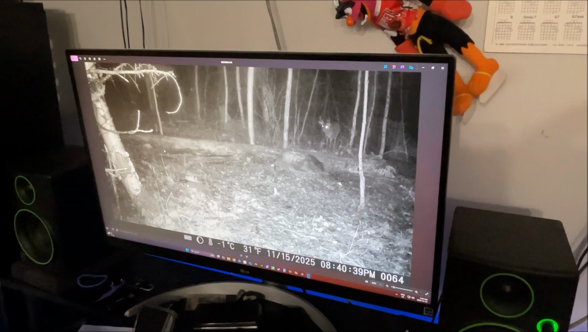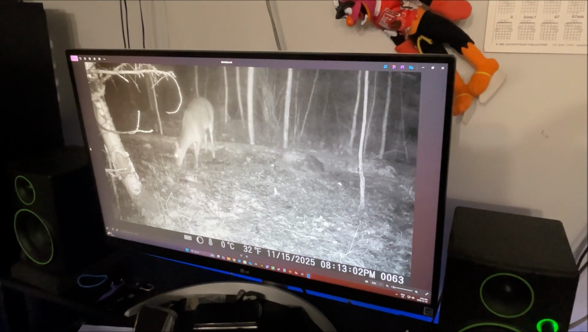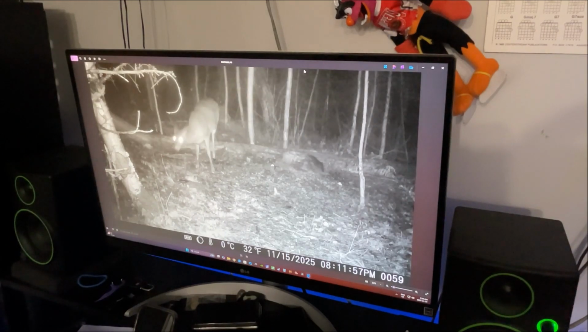Like, we knew there were 2 there that were different points, but they showed up maybe 2 times, 3 times tops. This is like the 3rd or 4th time in a row of bucks, and it's the time frame. You know, they're not going to come out too easily during hunting hours, that's the one thing, right? That's not something they're going to do, unless they're really being stupid or something, right?